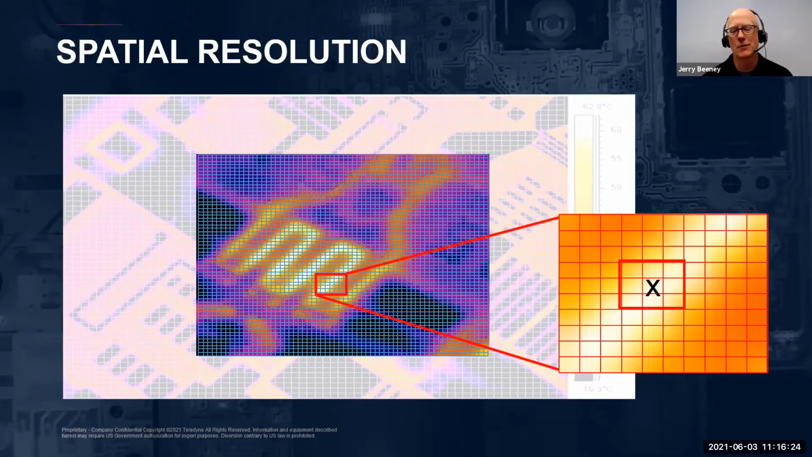But this is typically just impractical from a fixturing and testing scenario because things obviously move around. Surface mount components aren't exactly in the same location every time after they're wave soldered. So to account for this, the typical rule of thumb is that you want to have at least a 3 by 3 grid of pixels, or a total of 9 pixels, on the smallest thing you want to measure in order to achieve an accurate temperature measurement. This 3 by 3 pixel area is also often referred to as the measurable spot size.